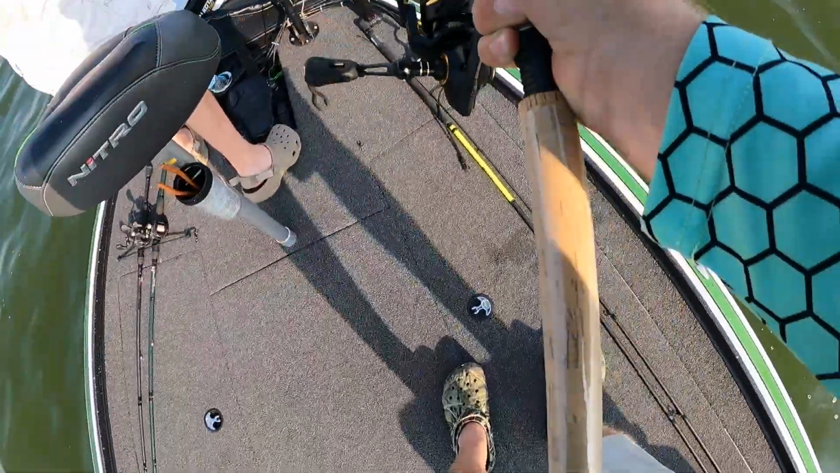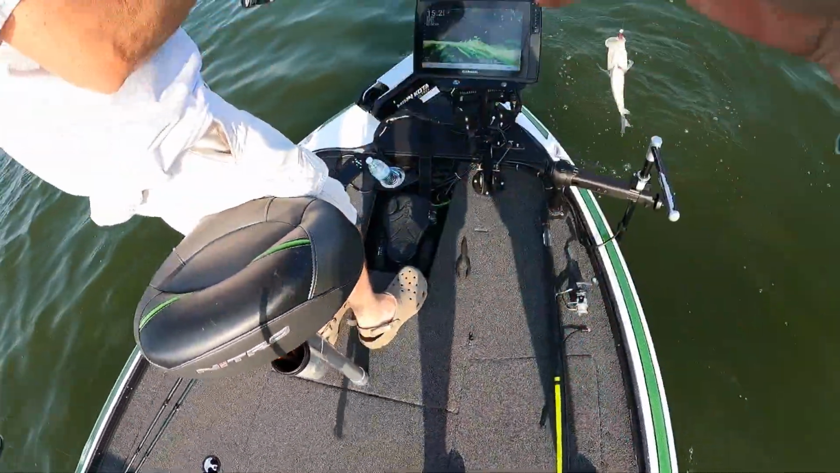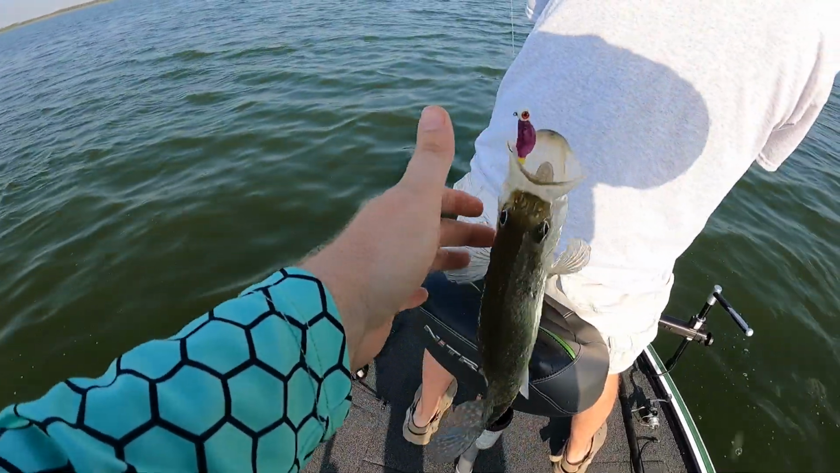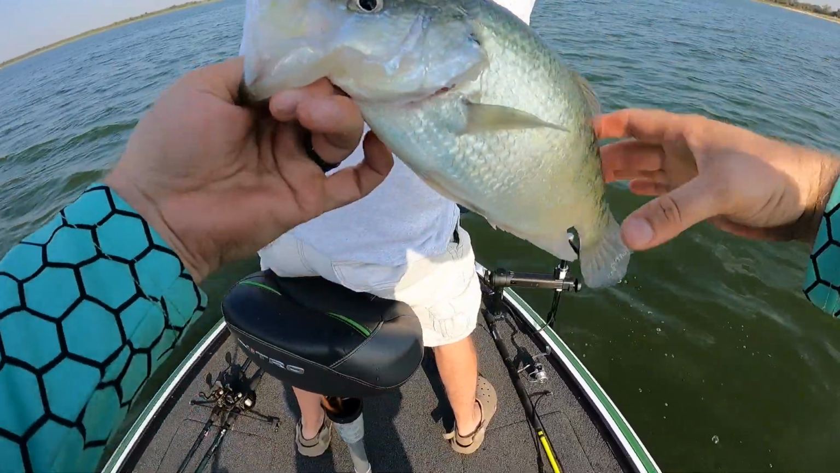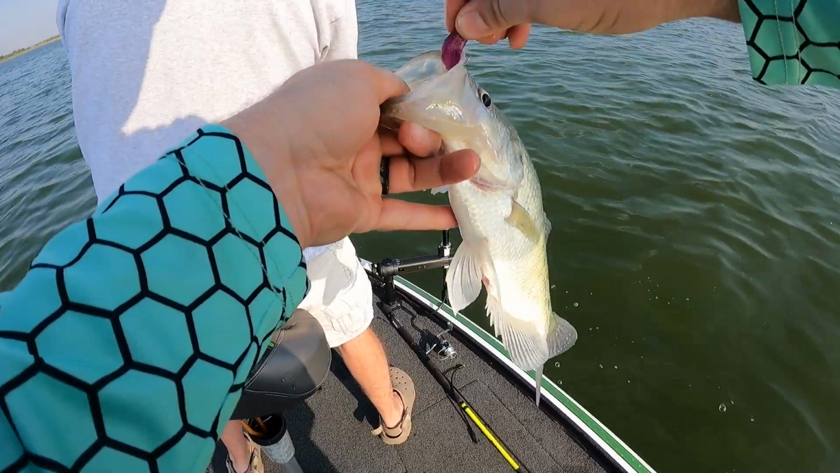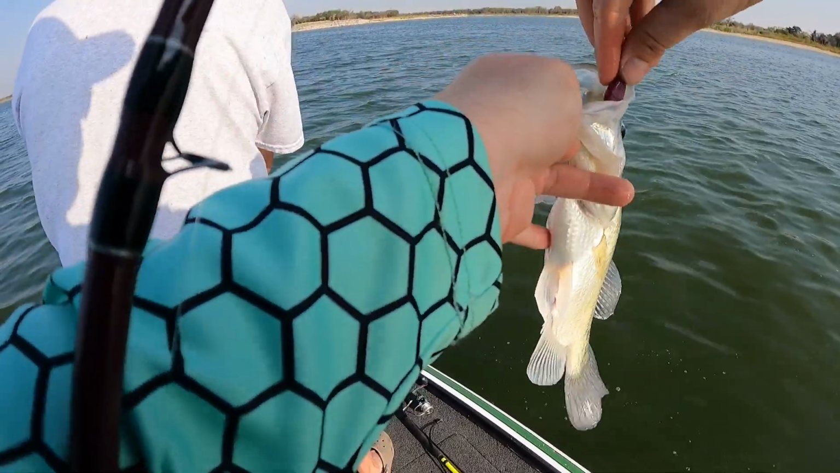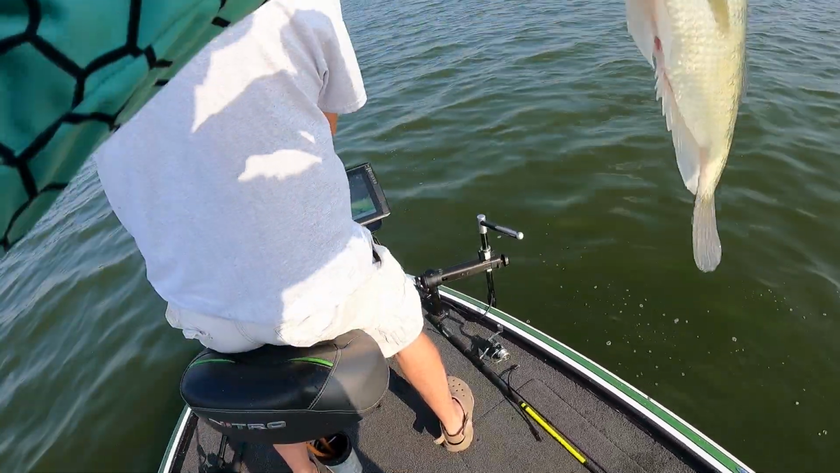Look at that slab. Are you kidding me? Dude. Oh, bucket head. That's what you're after right there, baby. Woo-hoo! Oh, man. Can't get the lure, can't get the hook out. I got the hook out and then put it right back in.